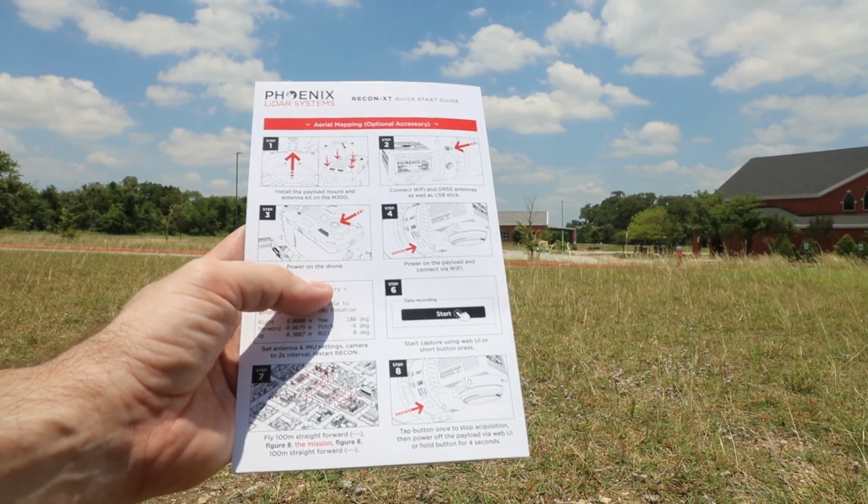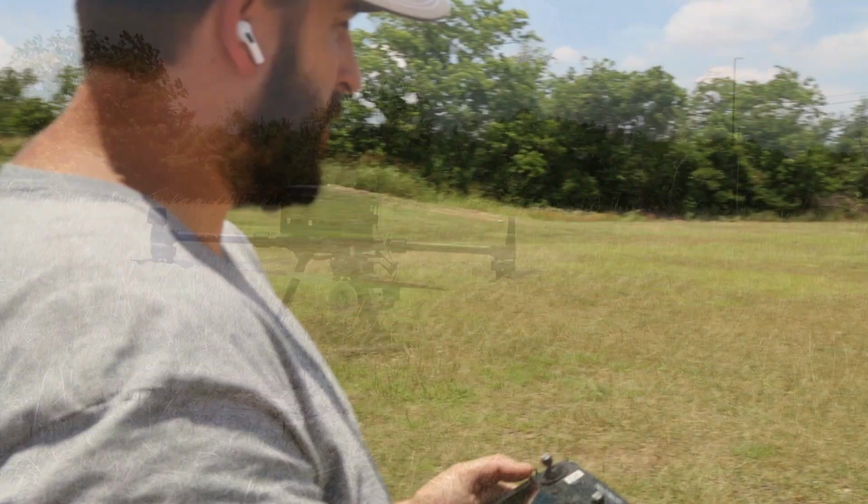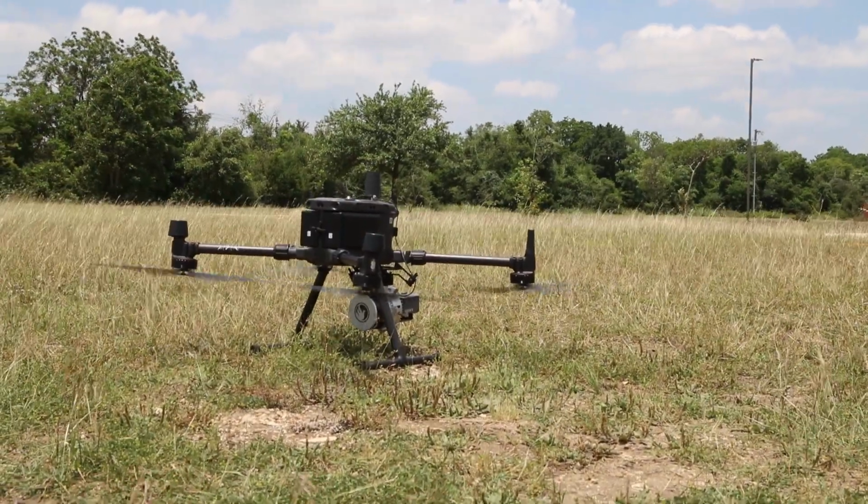For the aerial scan, we're using page 2 of our quick start guide. Meet our pilot in command, Alex. He's gonna fly the M300 now.